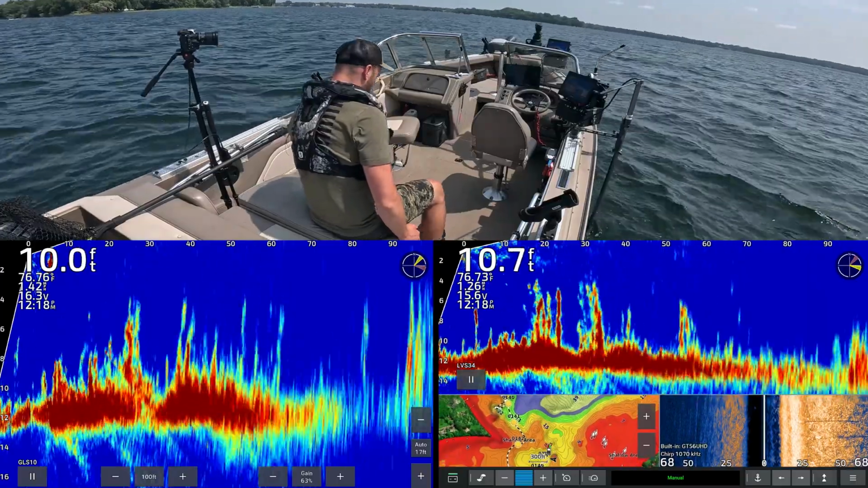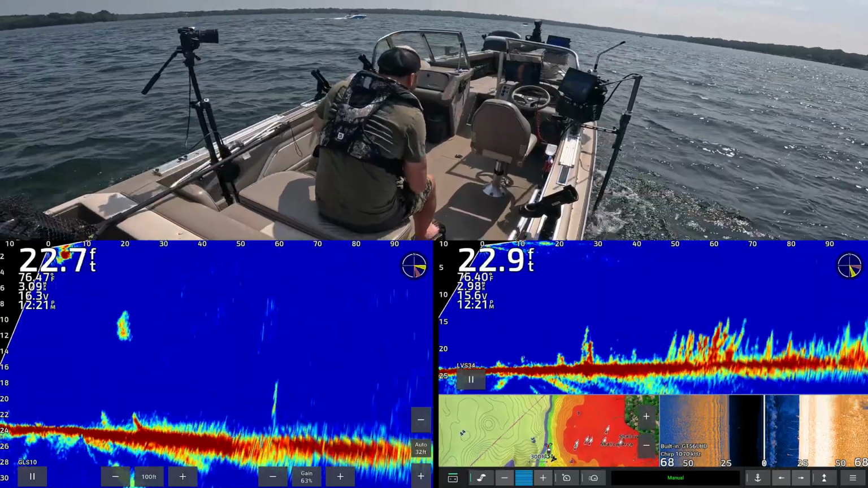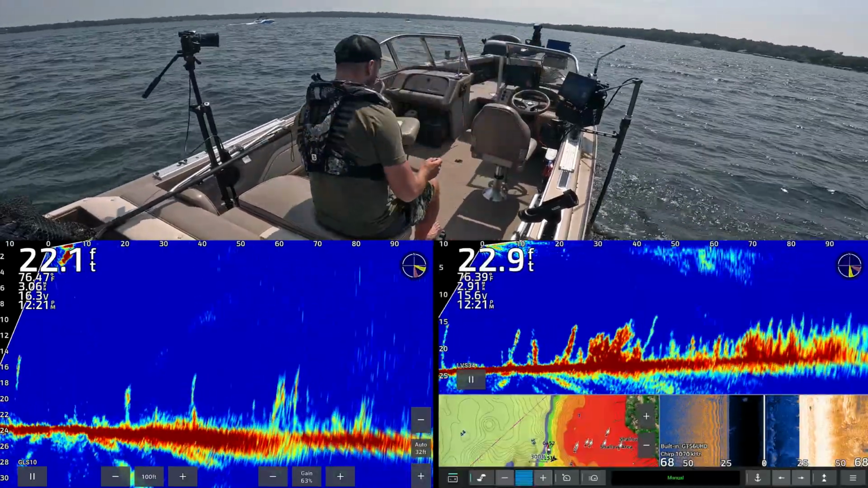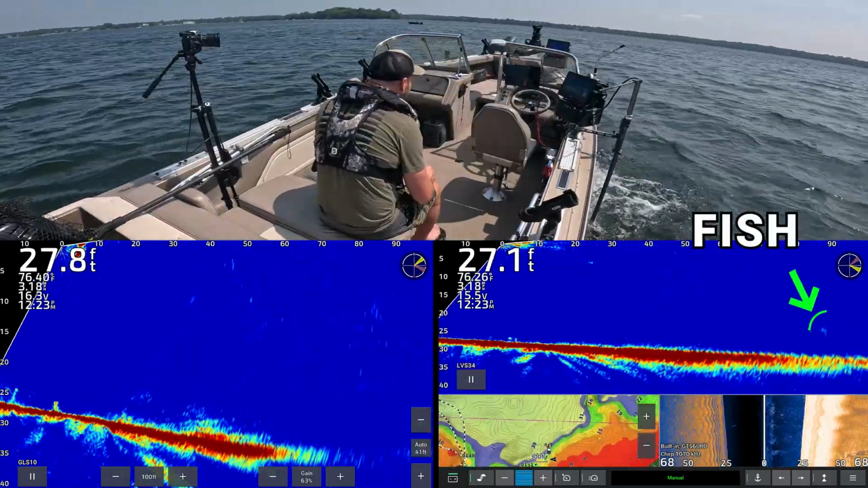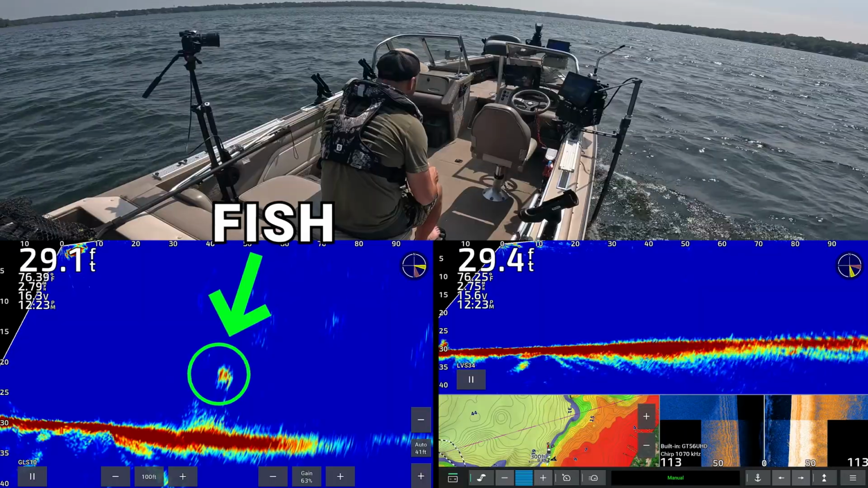All right, we're back to searching. Ooh, that's a big fish right here. Makes me kind of want to cast at him. Ooh, there's a good fish coming in. He's gonna pop up on the front Livescope in a second. There it is.